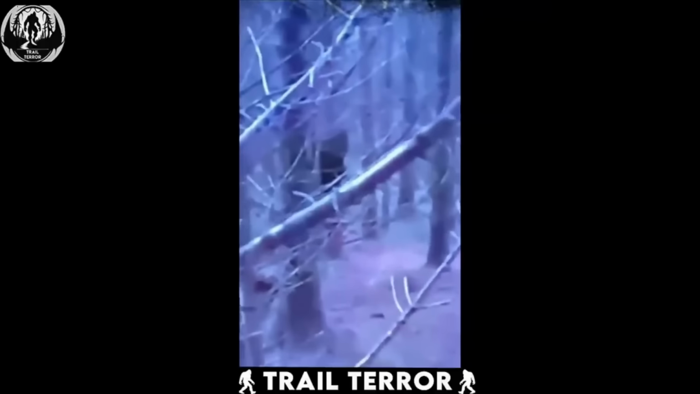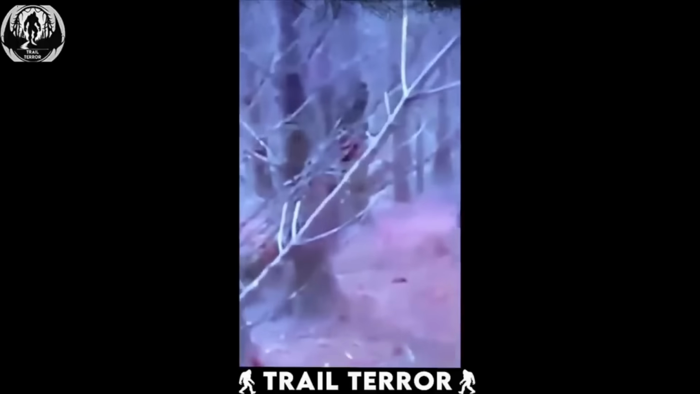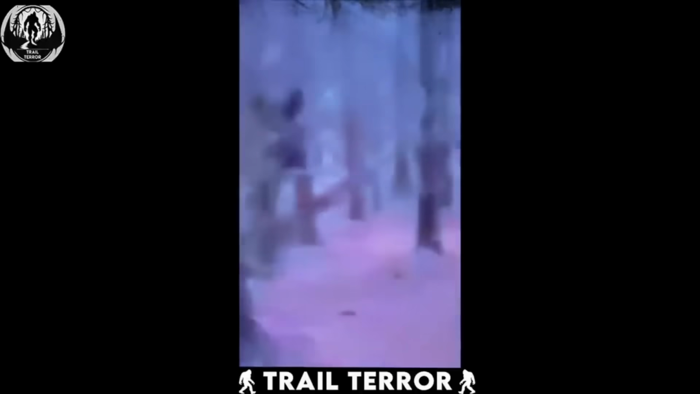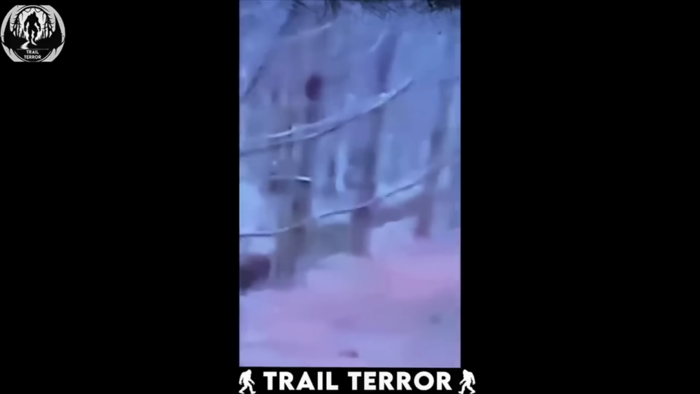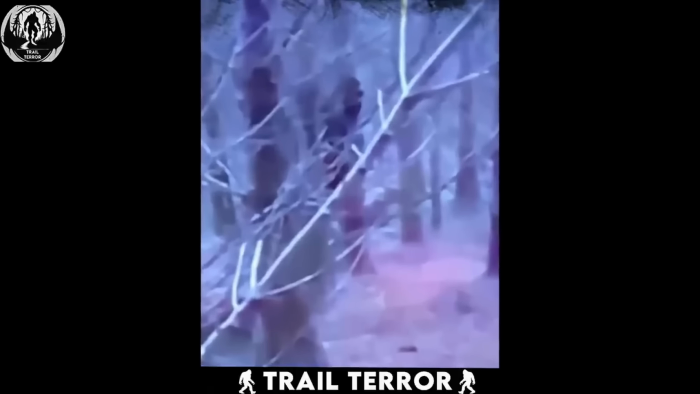Throughout the video, the creature exhibits peculiar behavior. At one point, it attempts to conceal itself behind one of the slender trees. Strangely, as it does so, it seems to vanish, blending seamlessly into the woodland backdrop. The footage is intriguing, sparking questions about whether this could indeed be a sighting of the elusive Bigfoot.